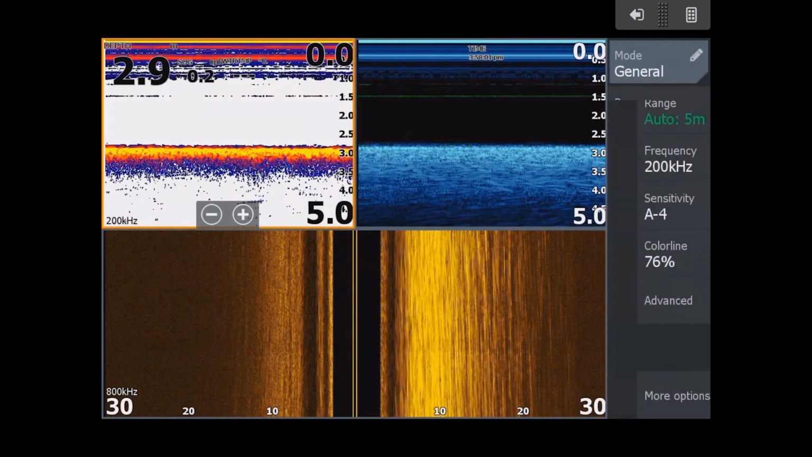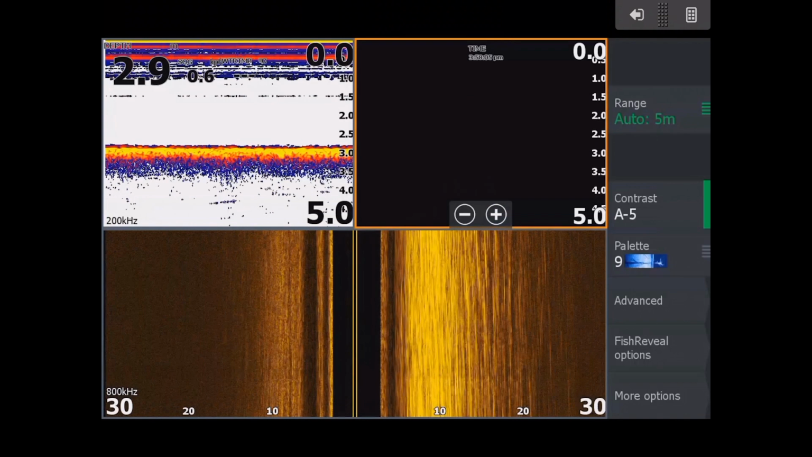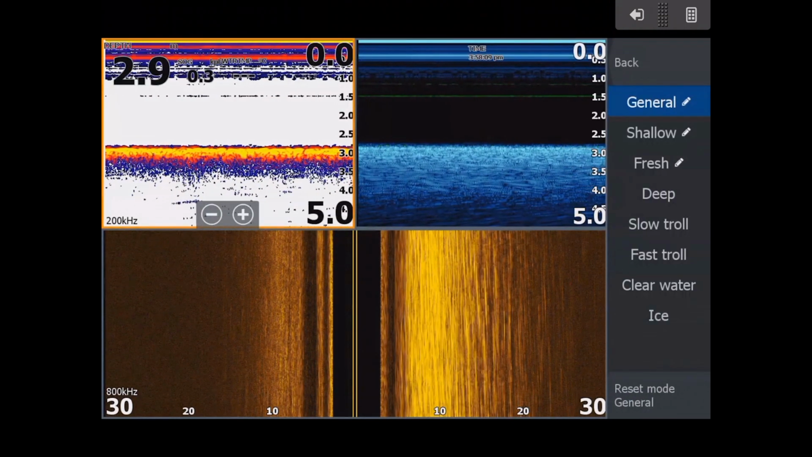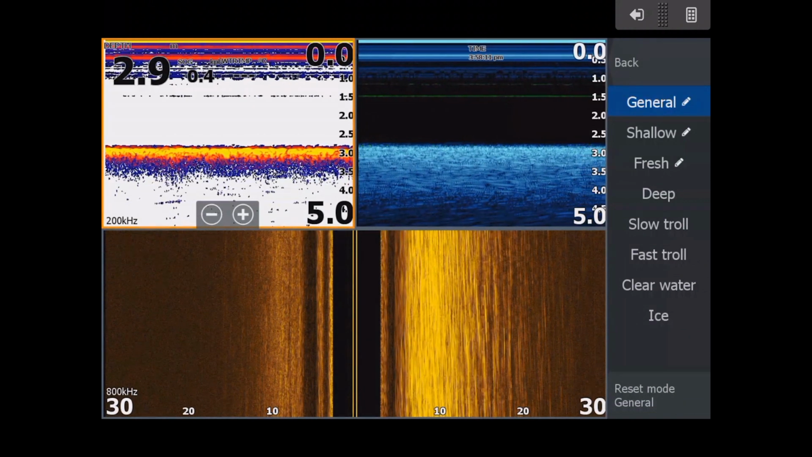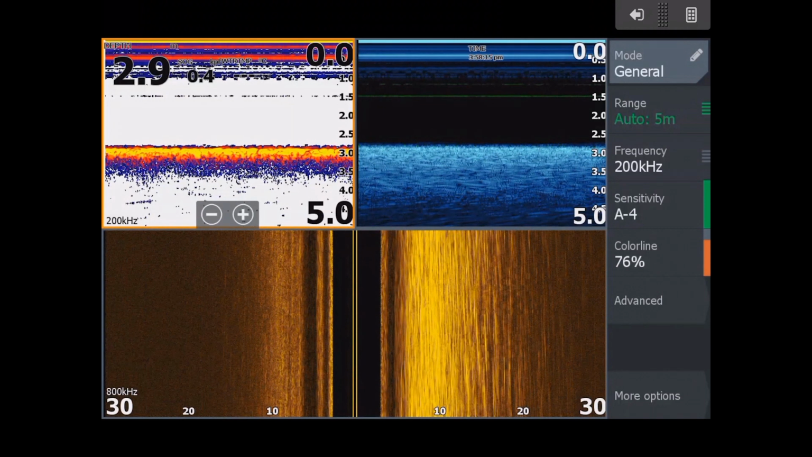Now in regards to the mode, so if I click on menu, if I click on sonar, with my mode at the top right here, I just prefer general. It works the best. So I'm just going to keep that one on general. Now my range, auto, that'll adjust.